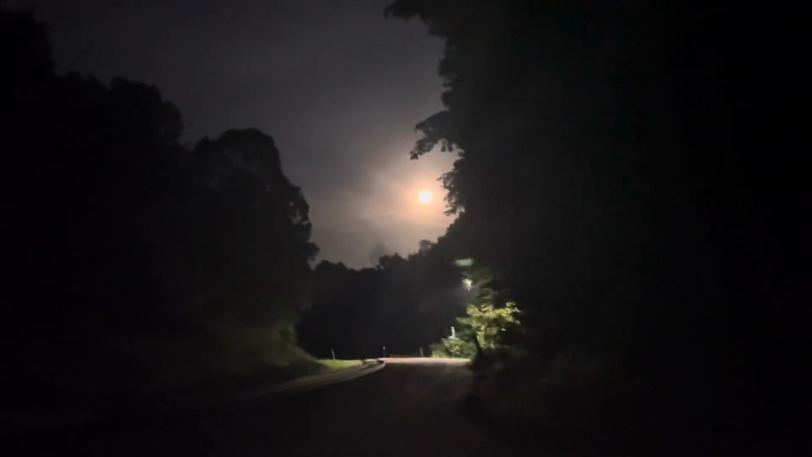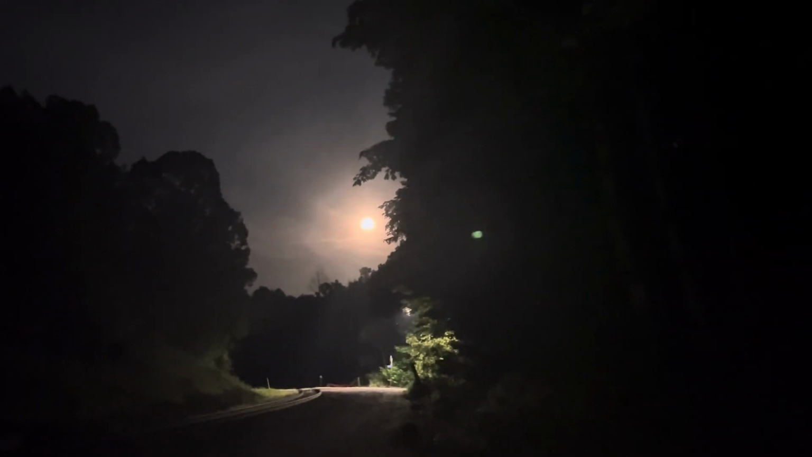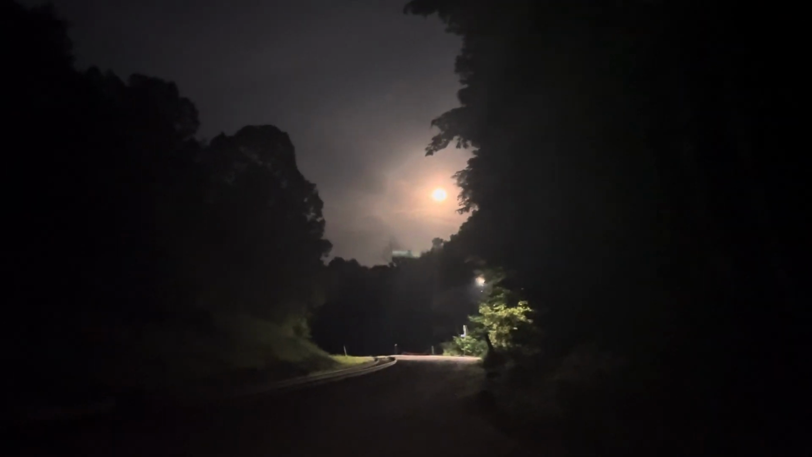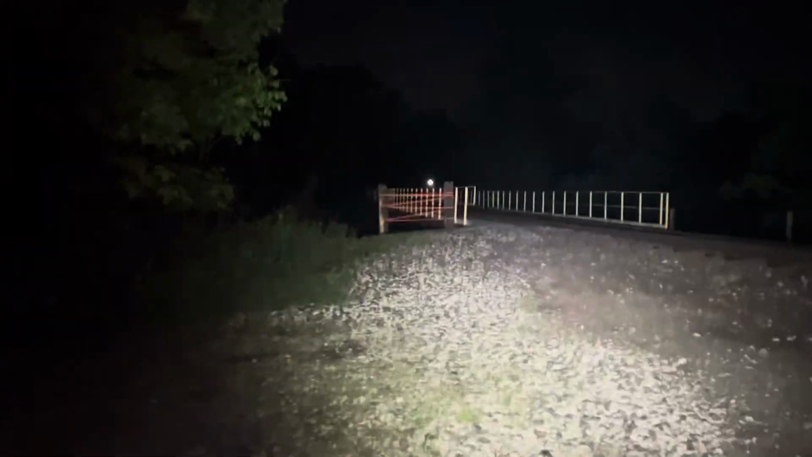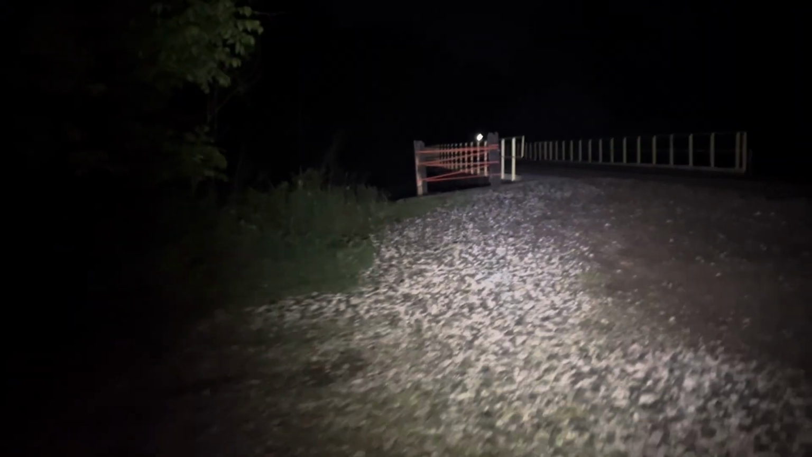Good evening, YouTubers. It's the day after the full moon, but it is still pretty full, hanging pretty low in the sky. I don't know if any of you recognize this spot right off the bat. Get the light on here. This is the railroad tracks in Hogsback. Right off the bat, people keep dumping their trash here. I mean, man, you want to talk about frustrating and irritating me to no end.